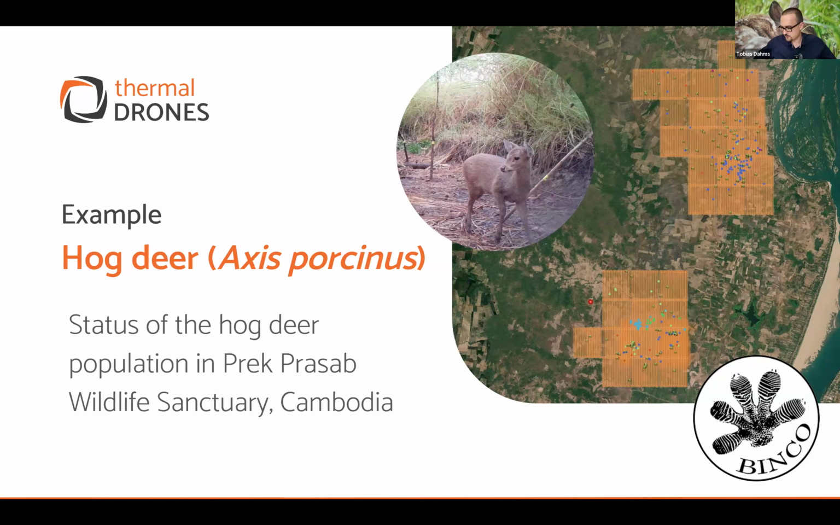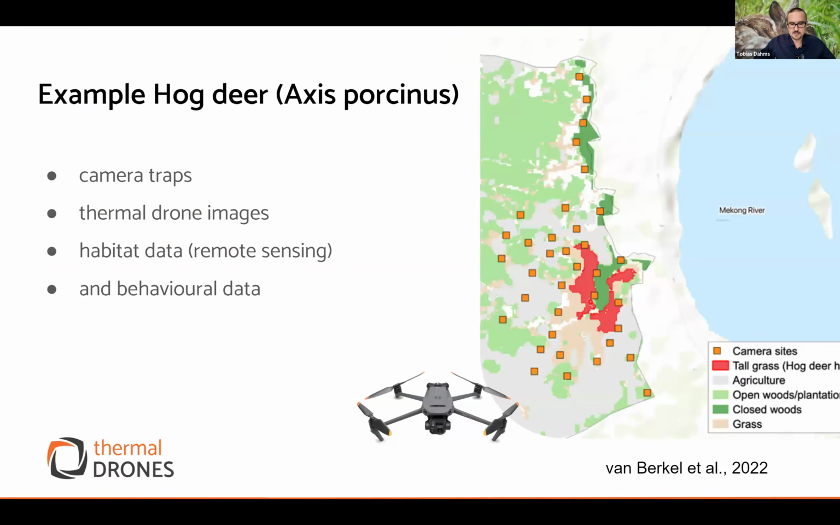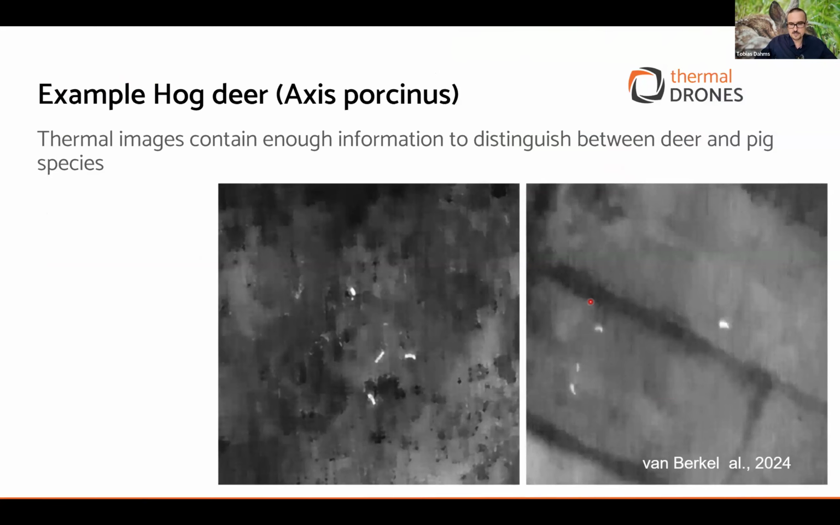I think I will skip it for the sake of time a little bit, but there's also a nice report coming up from Binco. So they did a lot of looking into the habitat there, did habitat mapping with multispectral imaging camera drones, and combined that with the thermal imaging.